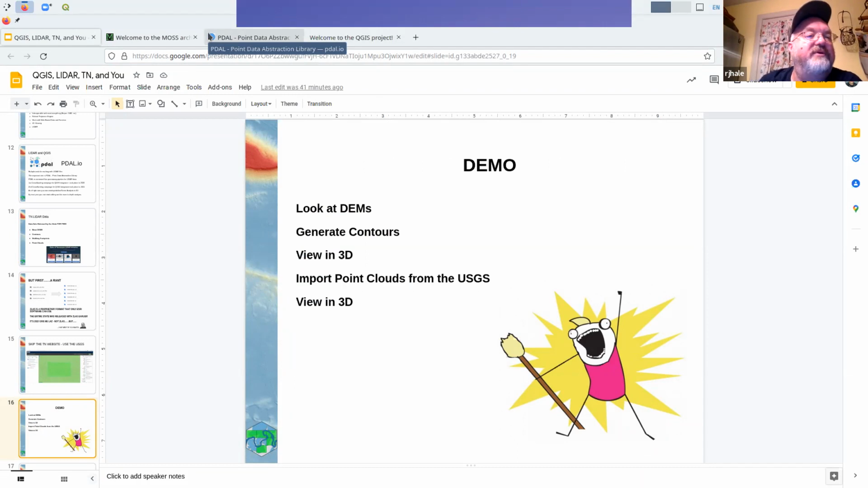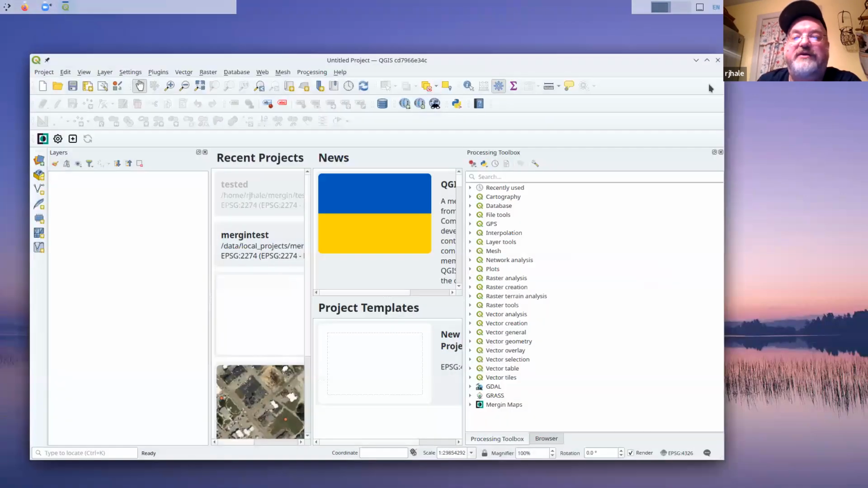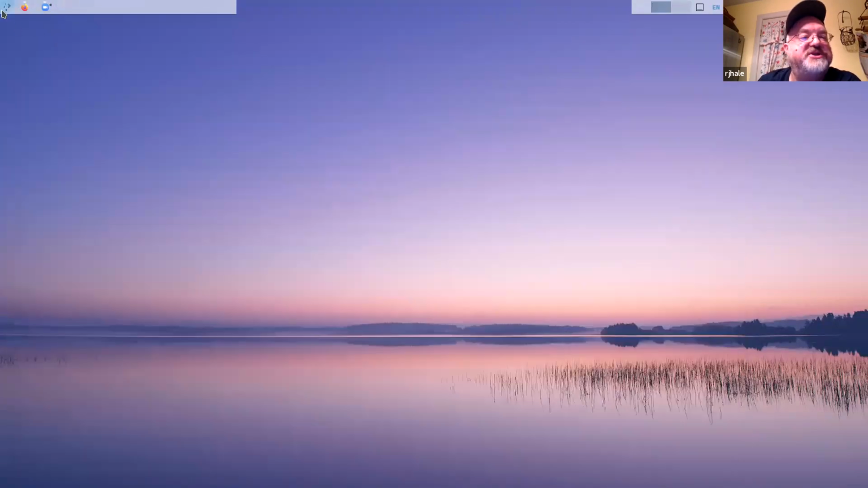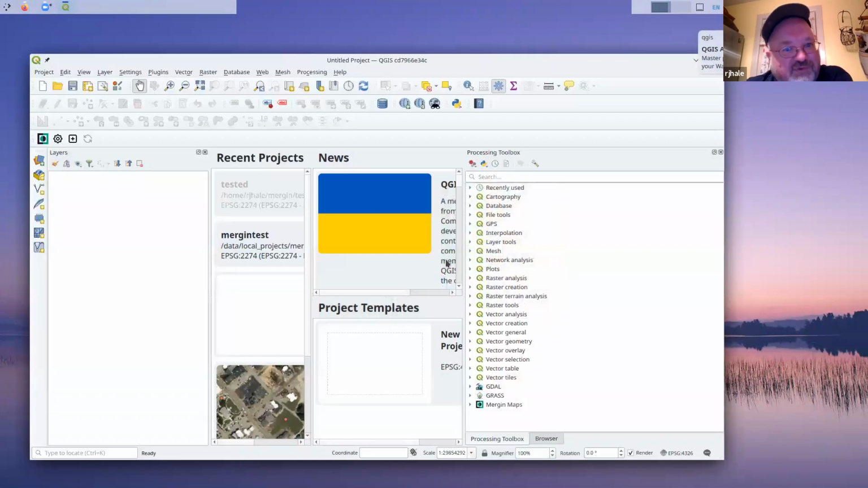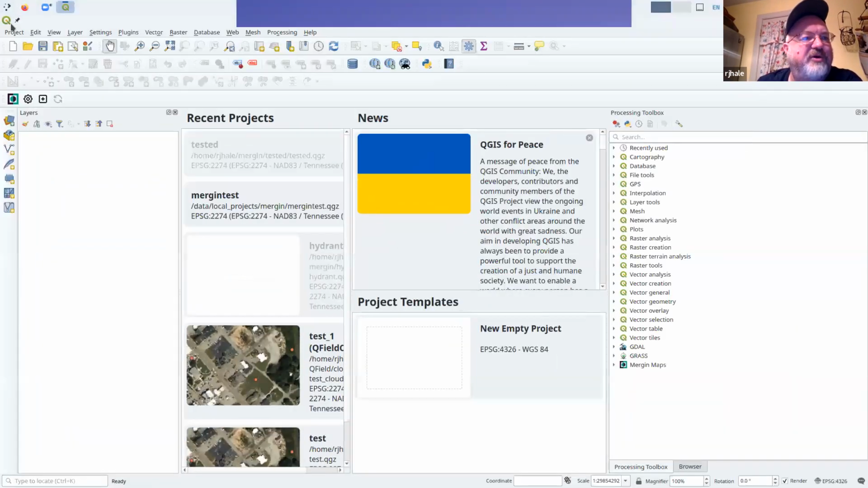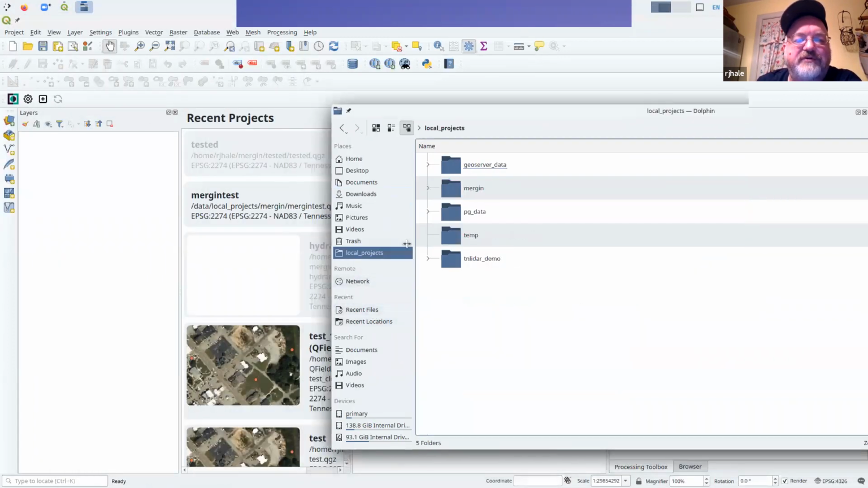So here we go. Let's see if this is going to work. Let me lower this out of the way. QGIS. So I'm going to start QGIS from scratch. And you're going to see this is the development version. I would not suggest running development. Wait till next week. This will be ready for prime time next week. So I'm going to open this up, and I'm going to go look at some of the files.